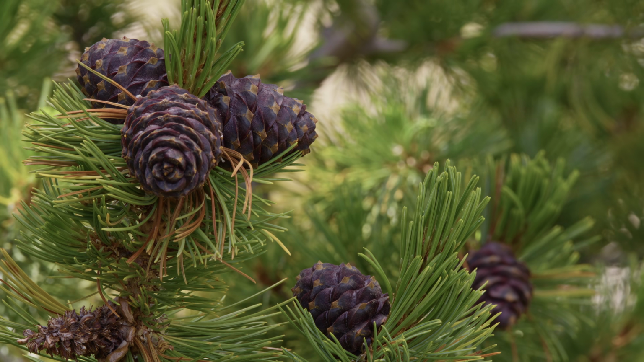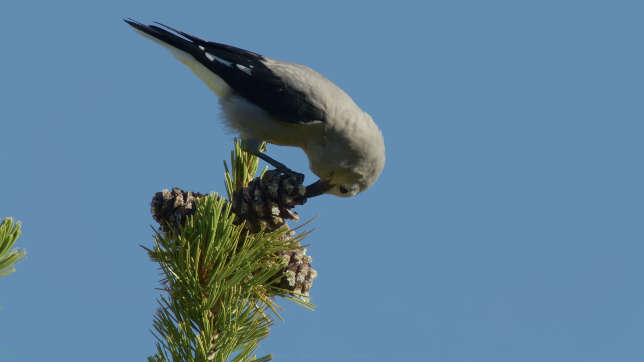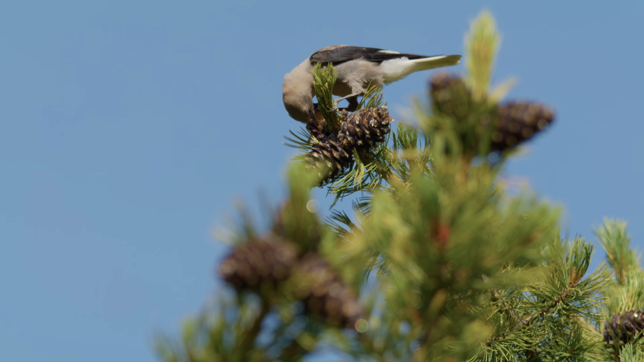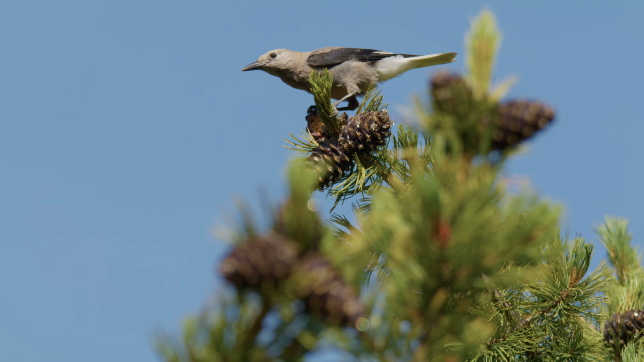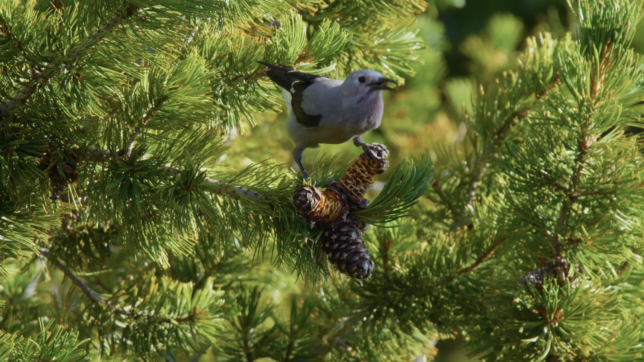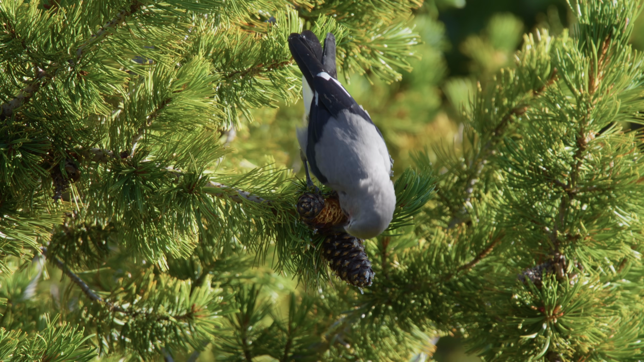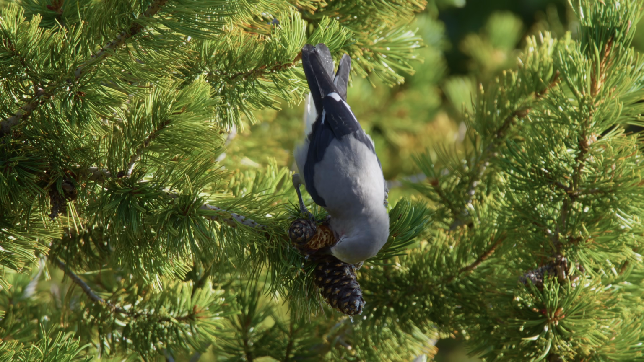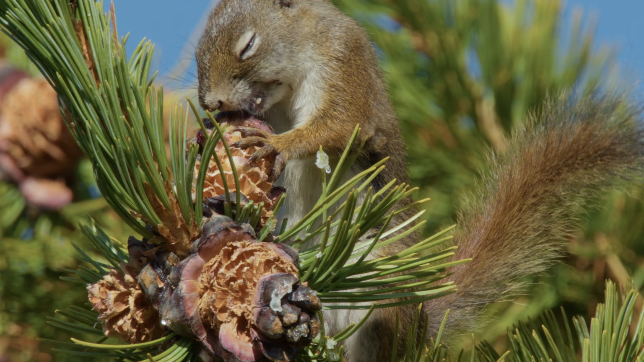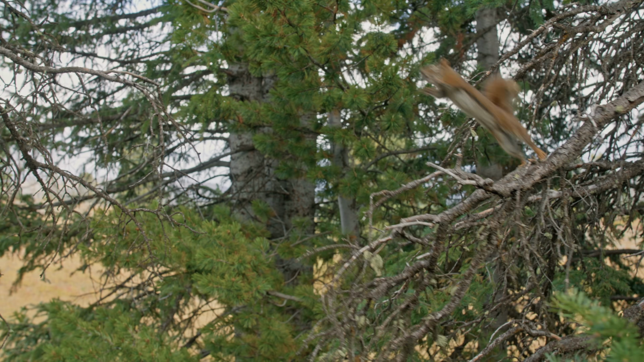So that sound is a Clark's nutcracker. And that's definitely the sound that defines this landscape. These guys right now are gonna be all over the whitebark pine zone, harvesting seeds. During the harvest season, this is not a quiet forest. Between Clark's nutcrackers and red squirrels, it's a constant chorus.